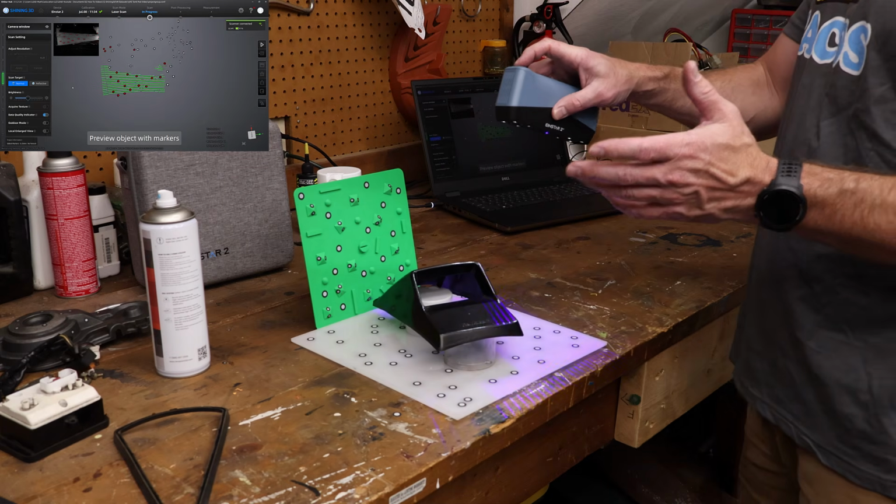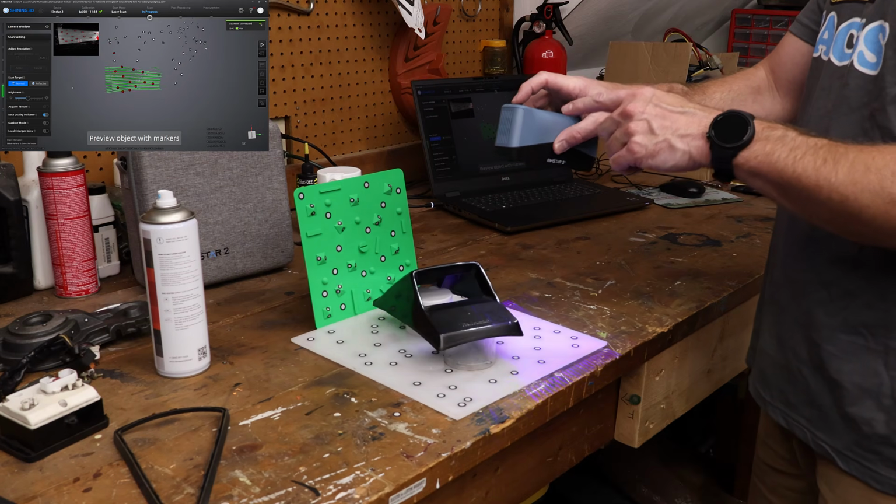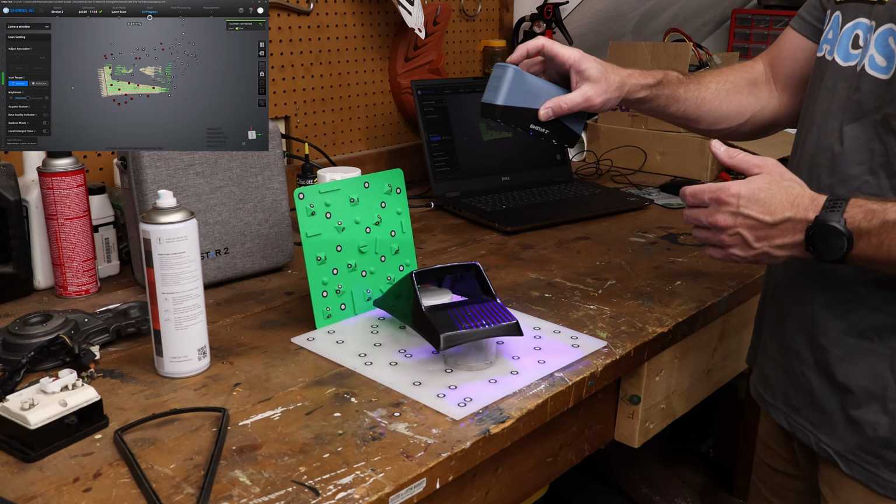Again, this is going to start a preview. We're not scanning yet. Again, we want to get in that green area. You'll notice this is actually closer than it was with the global marker file. We were a little bit further away. And once we're ready, we just hit play and start scanning.